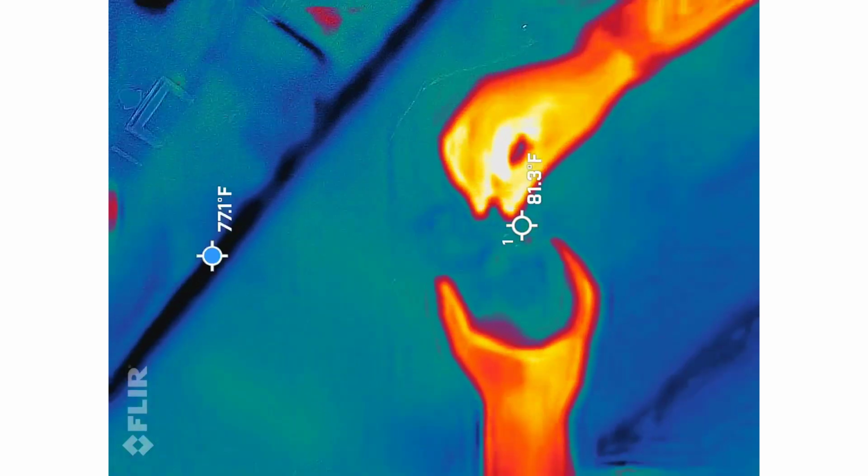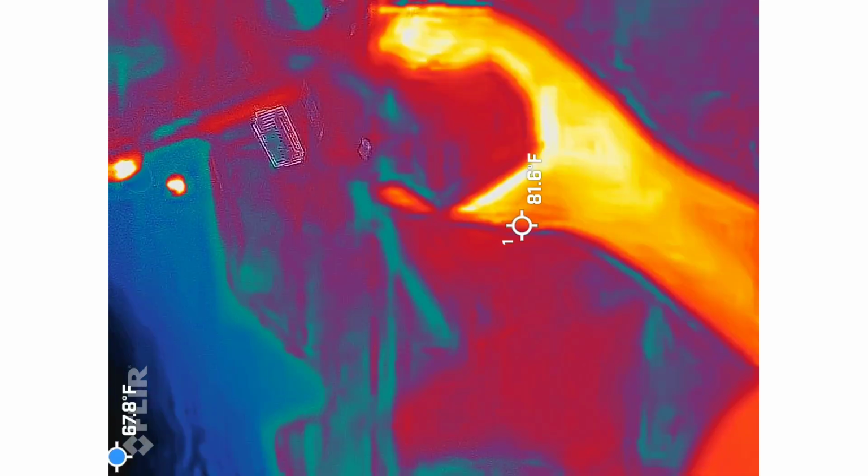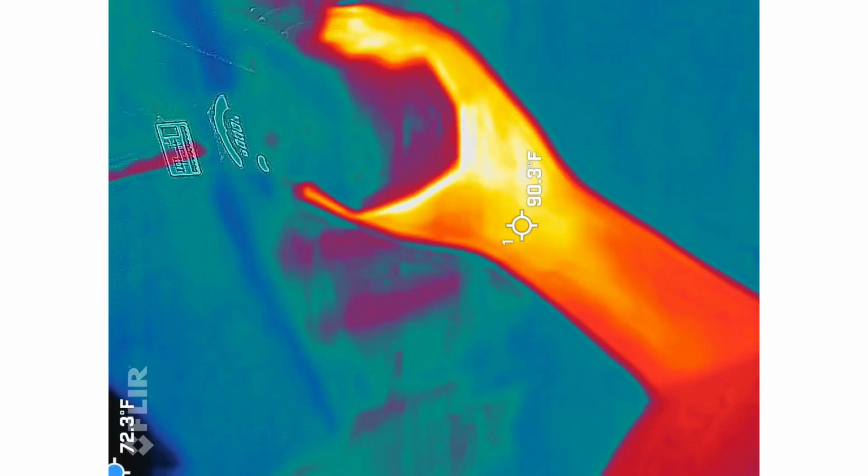Okay. So let's reset it, and it'll clear it off for you. Ghost Stuff, that's the name of the company that makes it. They're actually a warehouse down in Florida. They make a lot of the equipment that we use.